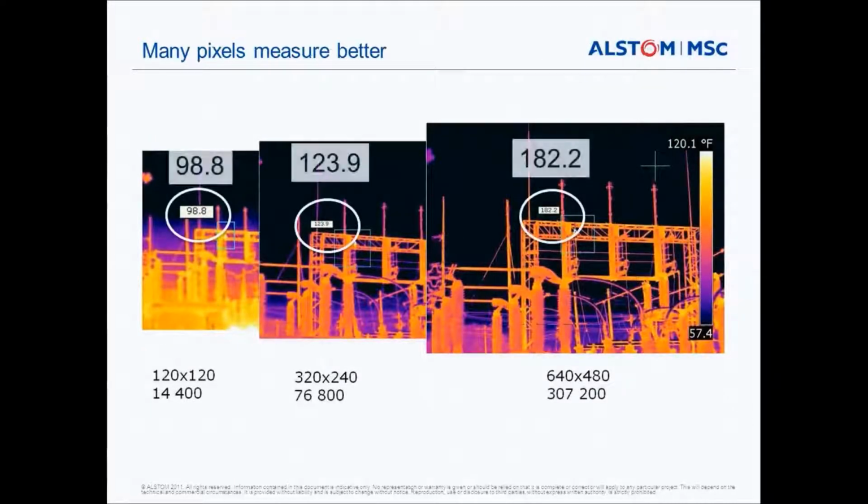Obviously, the more pixels that we have with our camera allows us to more accurately measure temperature. So you can see there we've got 3 examples of the same pictures taken with 3 different cameras, a 160 by 120 format camera, a 320 by 240, and a high resolution 640 by 480, which has significantly more pixels.